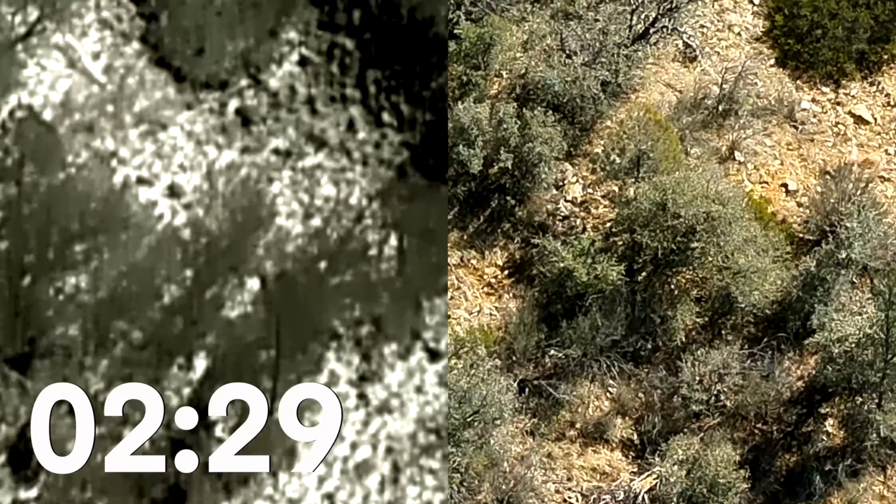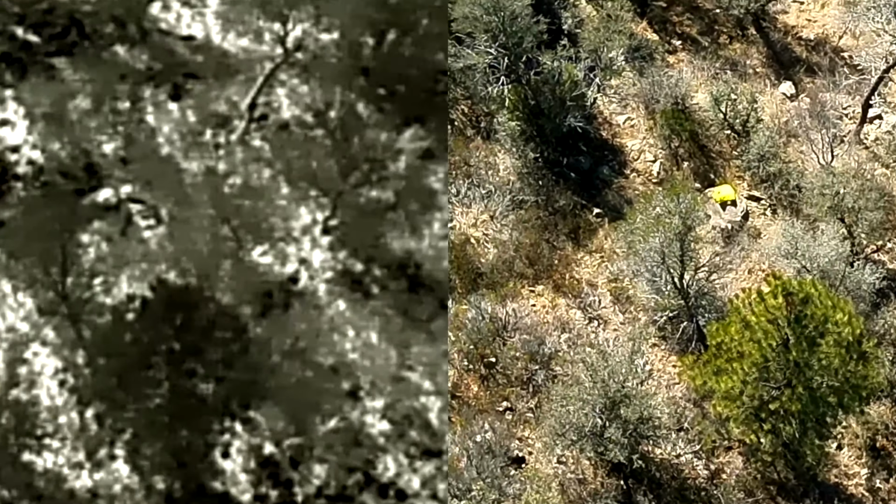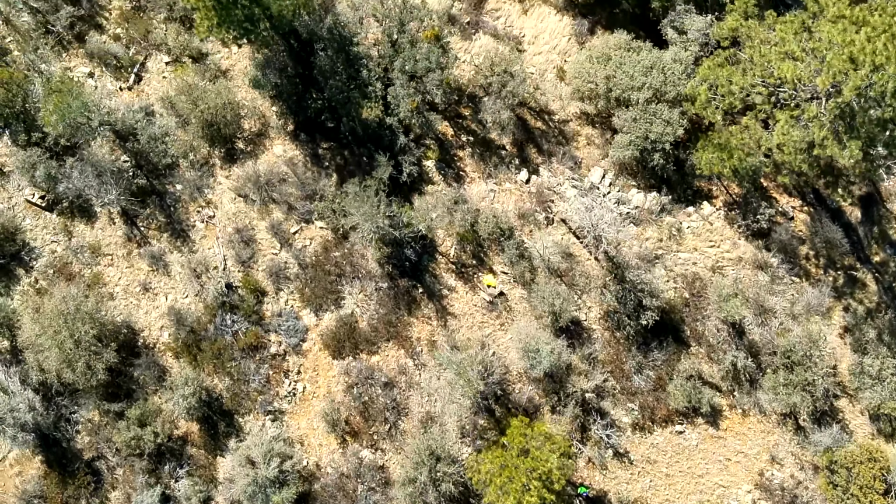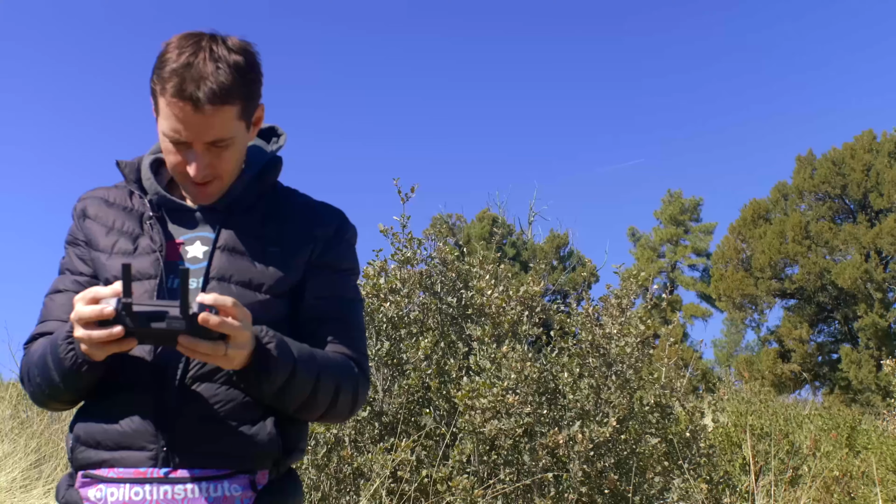Ah, come on, where's this thing? Where's this yellow bag? The drone is pretty much right on top of me. Oh, there's the bag, okay. He's gotta be close to that somewhere. Hopefully he sees me or hears me. I'm gonna go fly on top of it just so he can see me. Oh, he just flew a little bit past me. How far out is he?